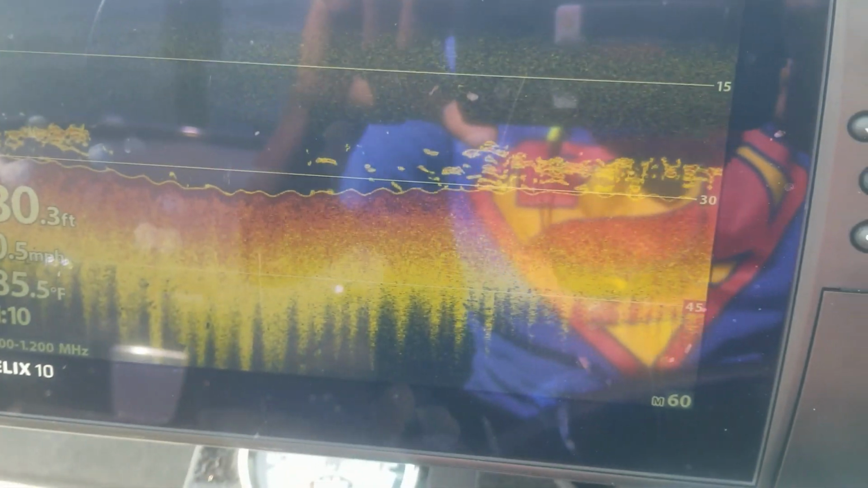Now that right there is what you might call a mega school. Got a brush pile right there, and all of those are fish. That's what they look like on sonar. And there's down scan again. All right, let me hop on these and see if I can pull one or two out of here.